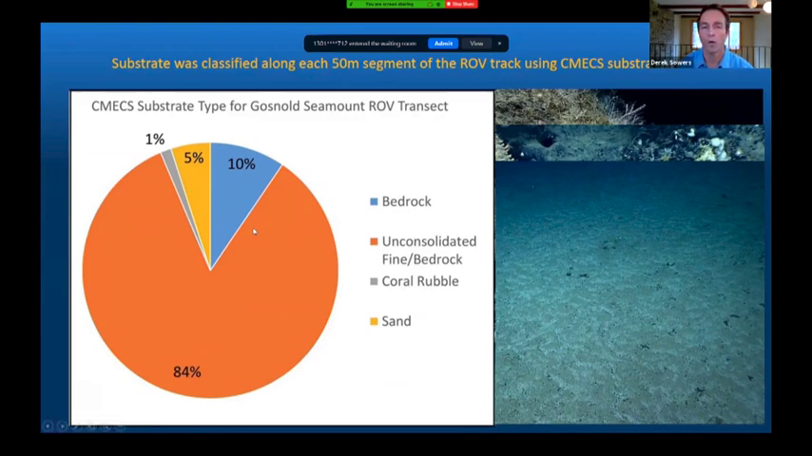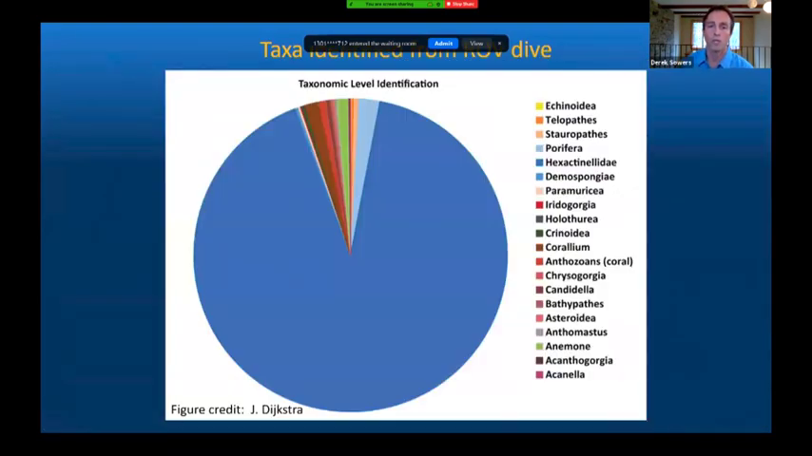So CMECS is providing a way to structure how you analyze and interpret this information. The same was done for the biota. This is looking at the results of the biological data, represented by the percent of overall counts of the various taxa. You can see in blue, the counts of individual organisms were heavily dominated by glass sponges.